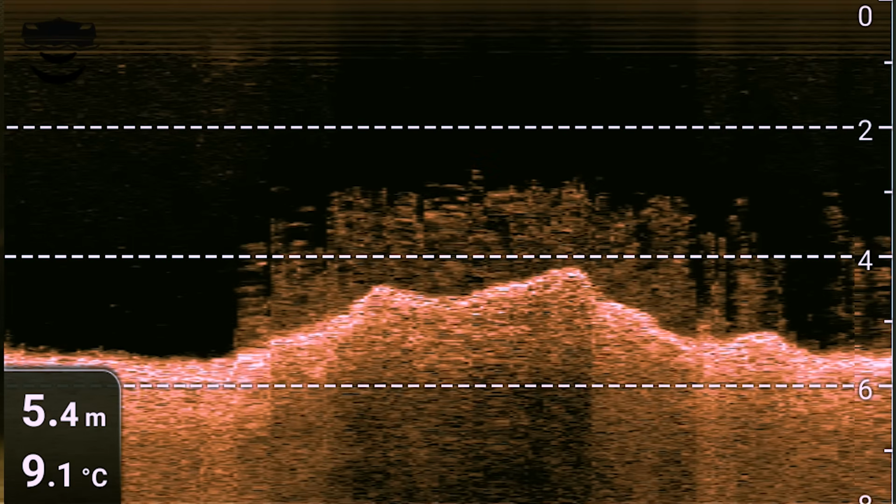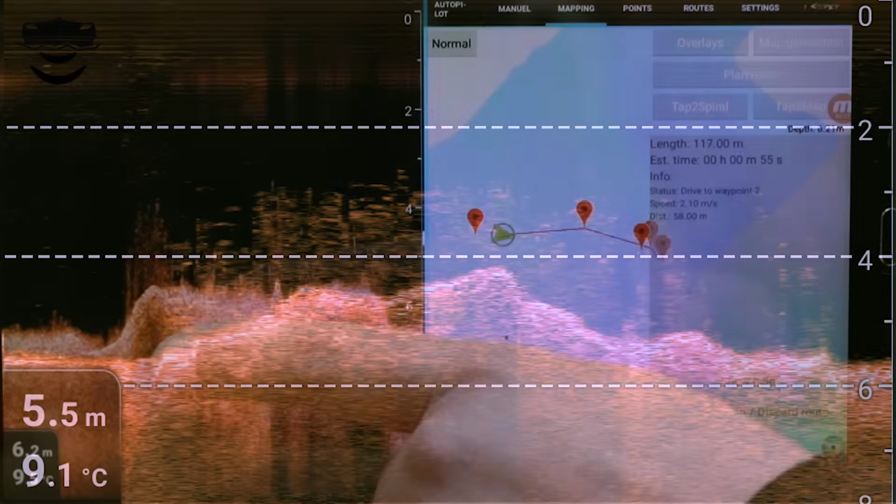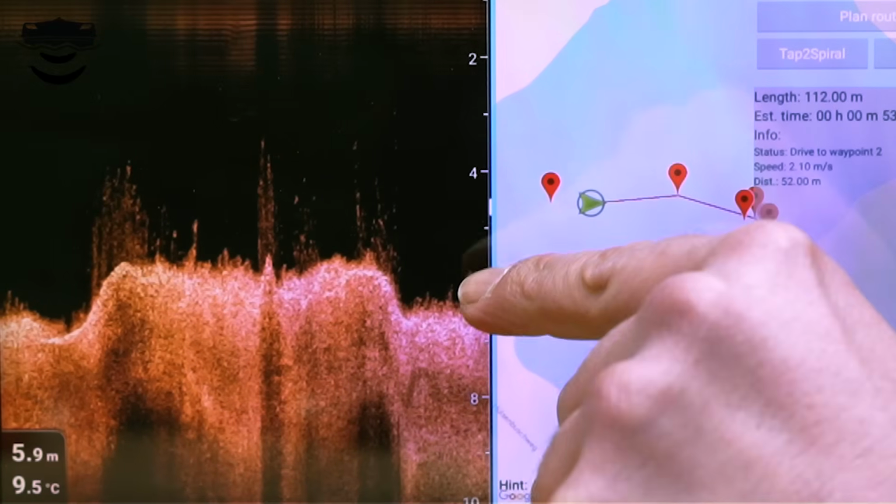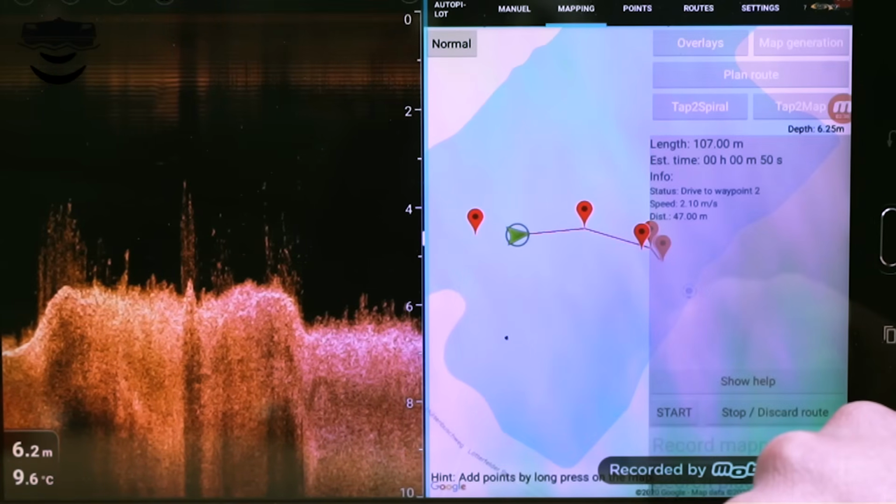Of course, you can see the weed, the ground structure, especially with the height of the weed. On the right hand side of the screen, you got the depth lines, which will give you just a quick overview about the height of the weed on top of the spots.